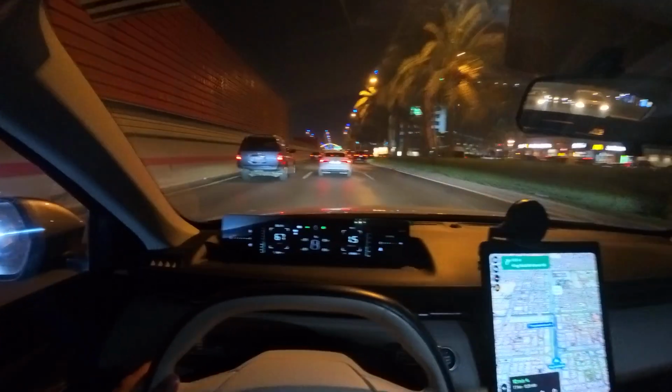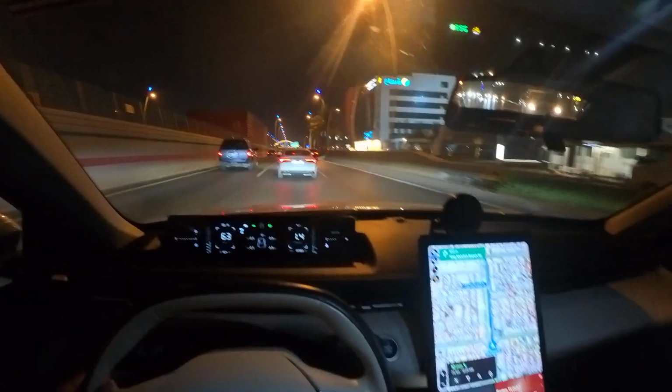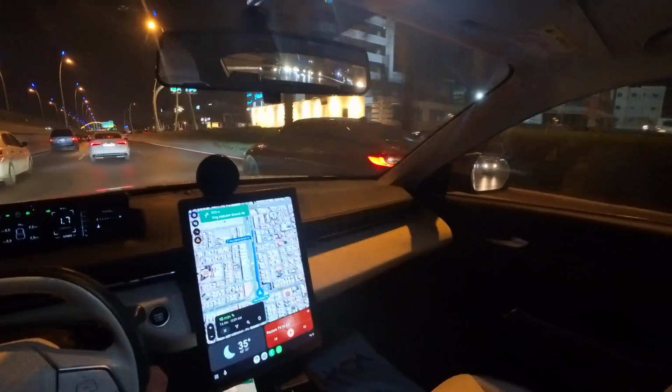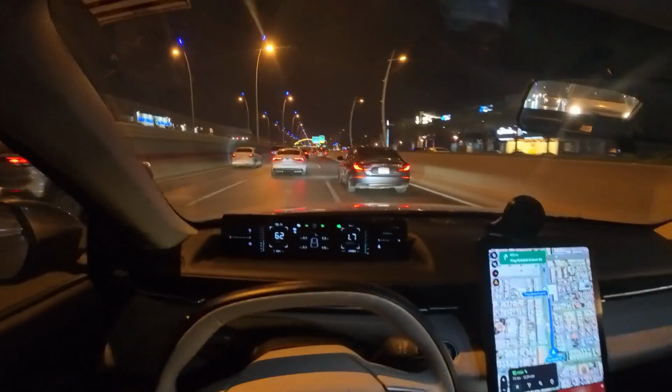This camera is going to give us some really cool stuff. I'm excited for this, honestly. So I'll be taking an exit from here, after making sure no one's behind. Let's go.